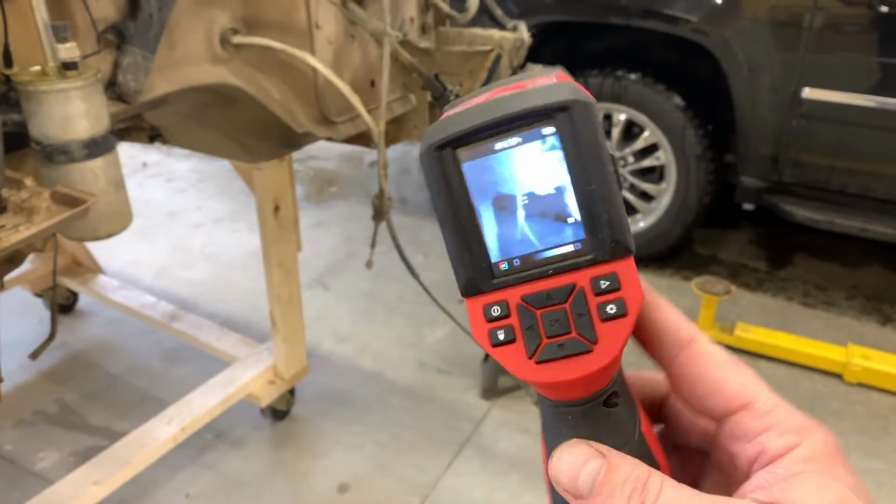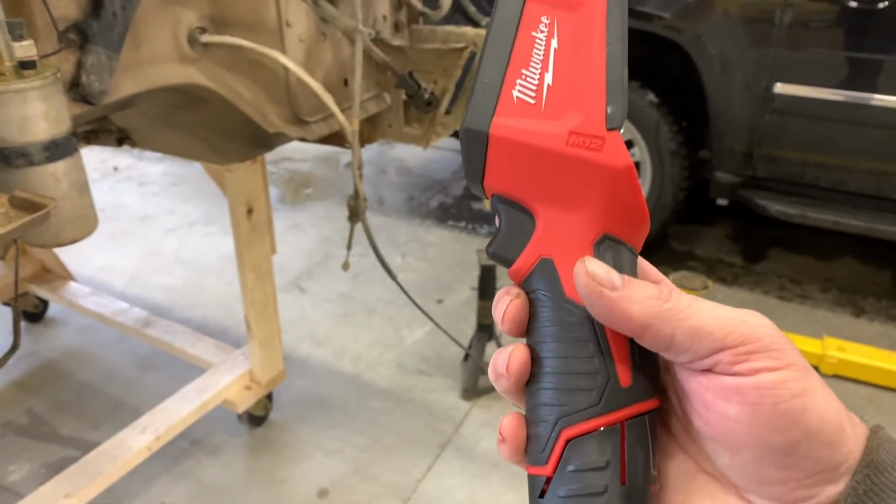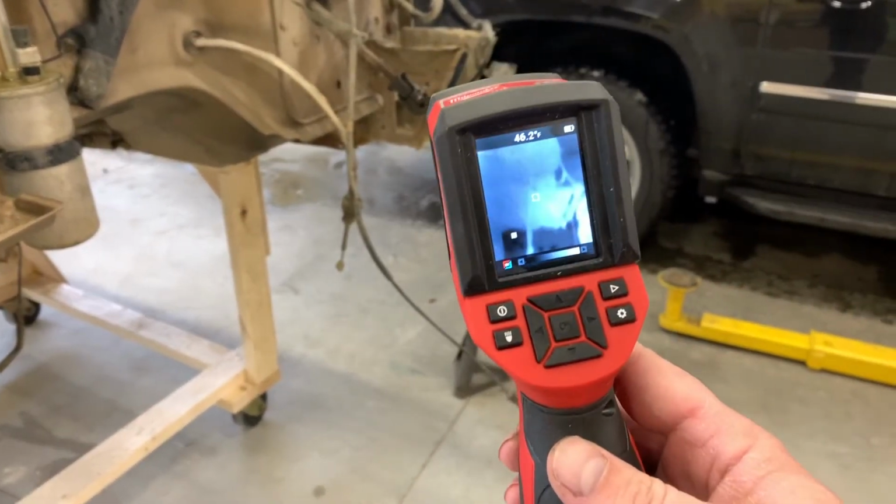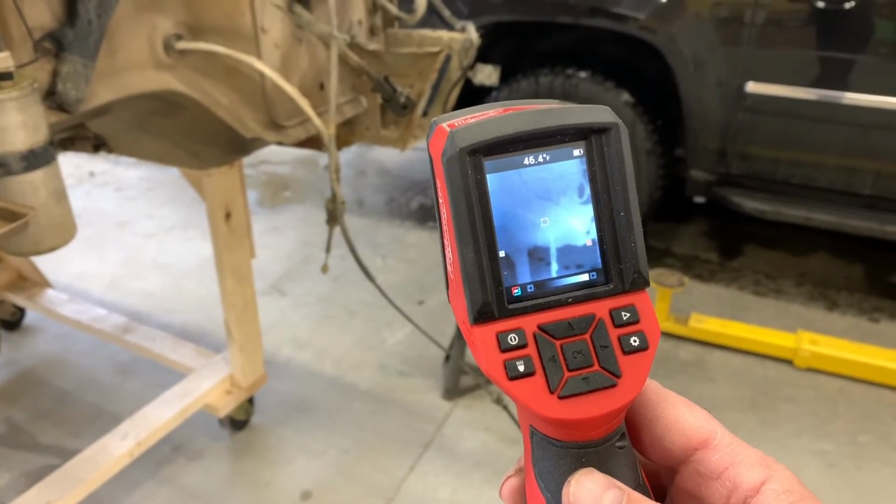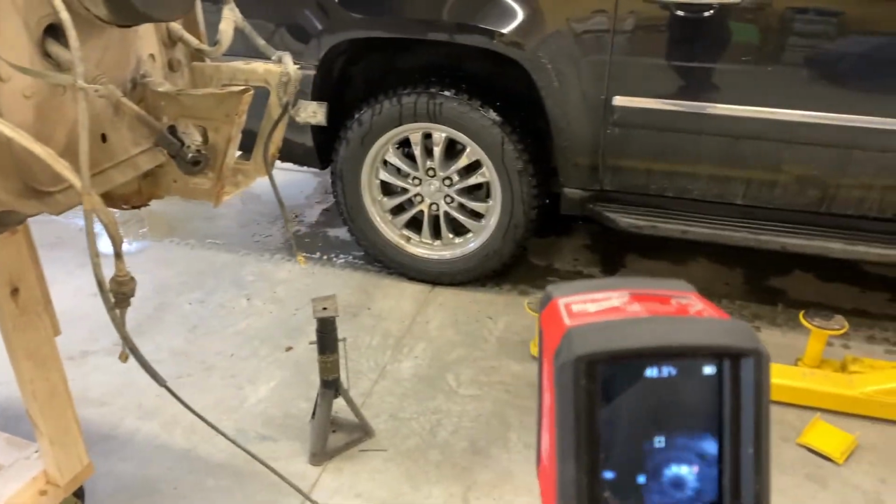But I thought I'd share this cool tool with you. They also have a 9-volt version that's way cheaper, but I don't think it has as many options.